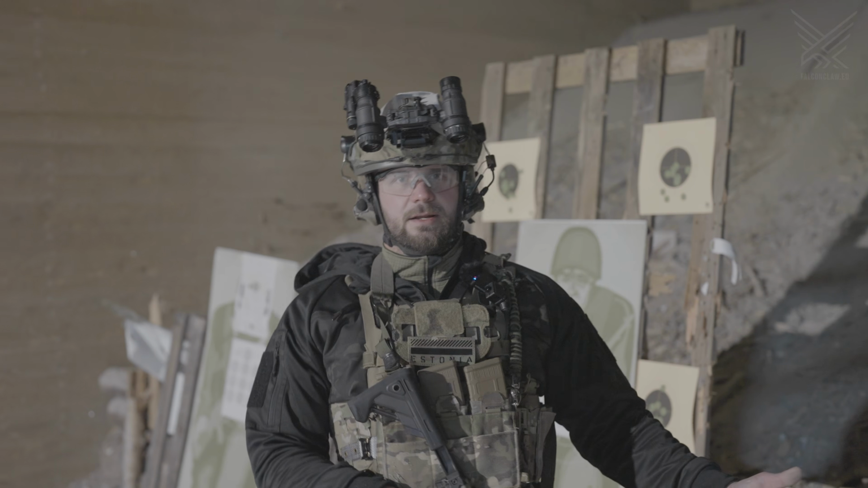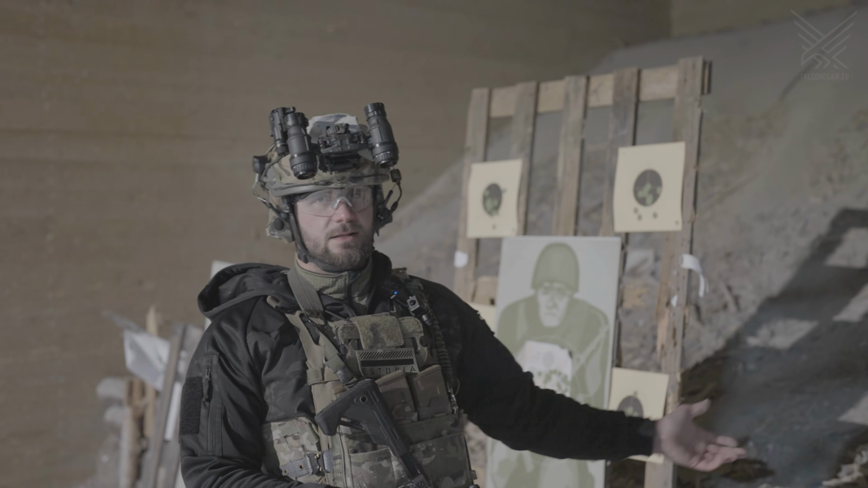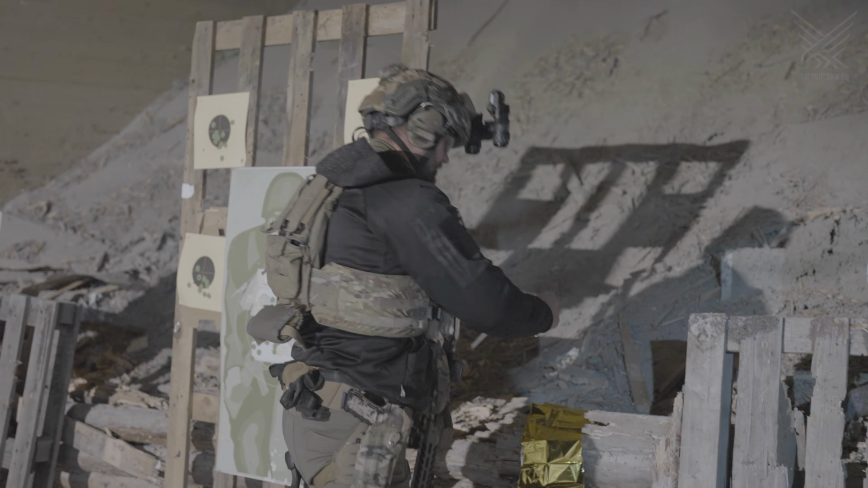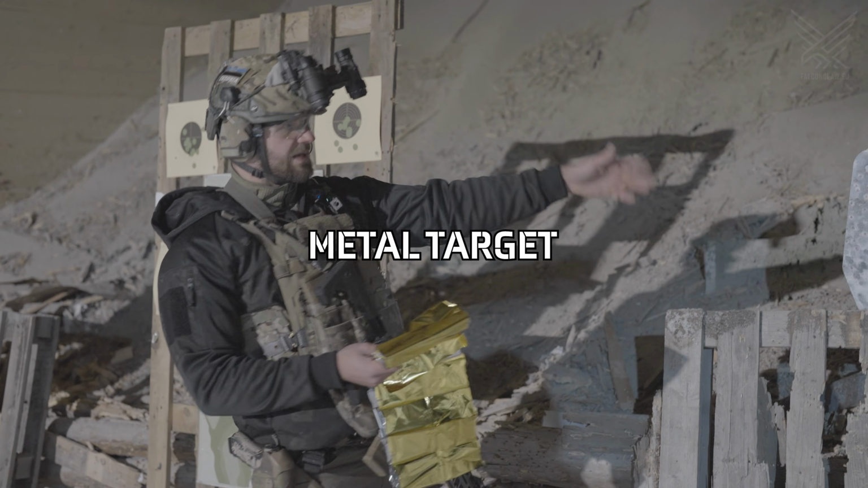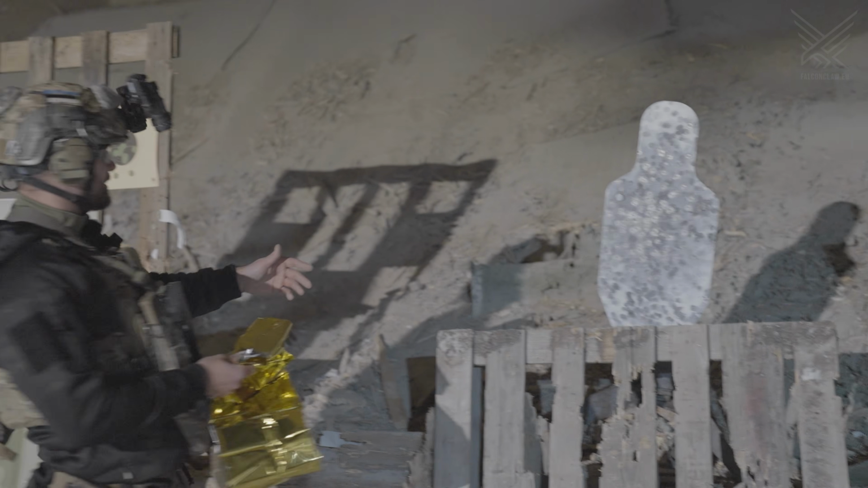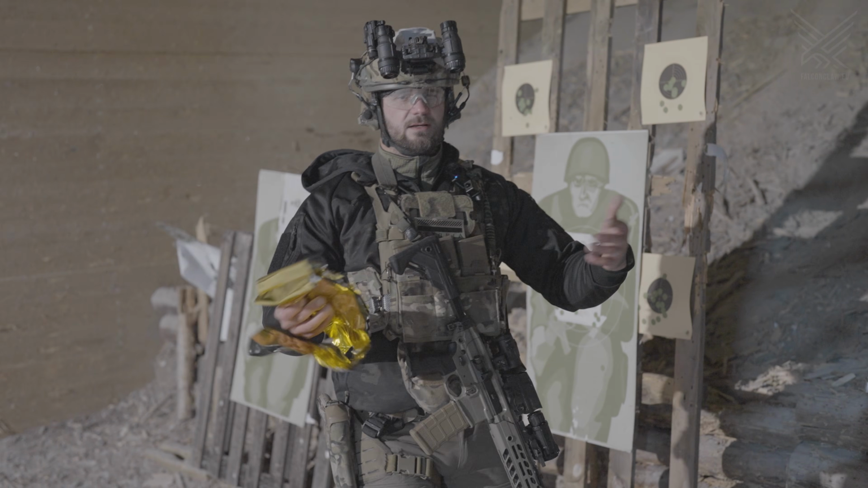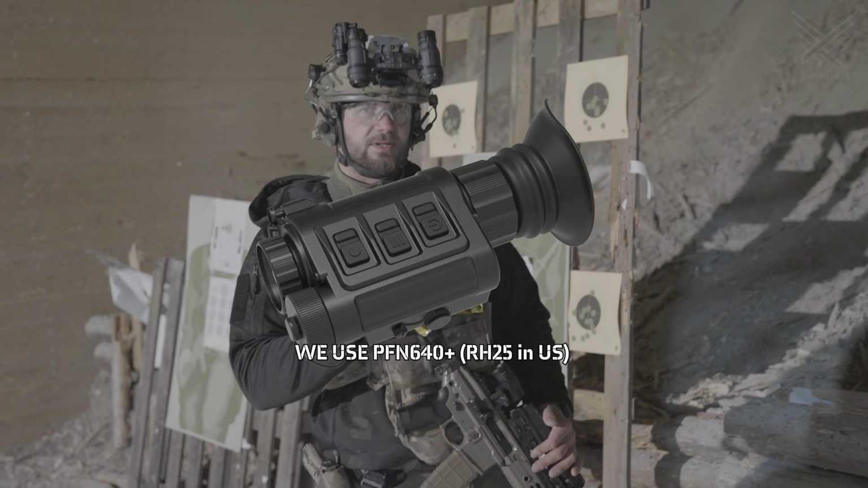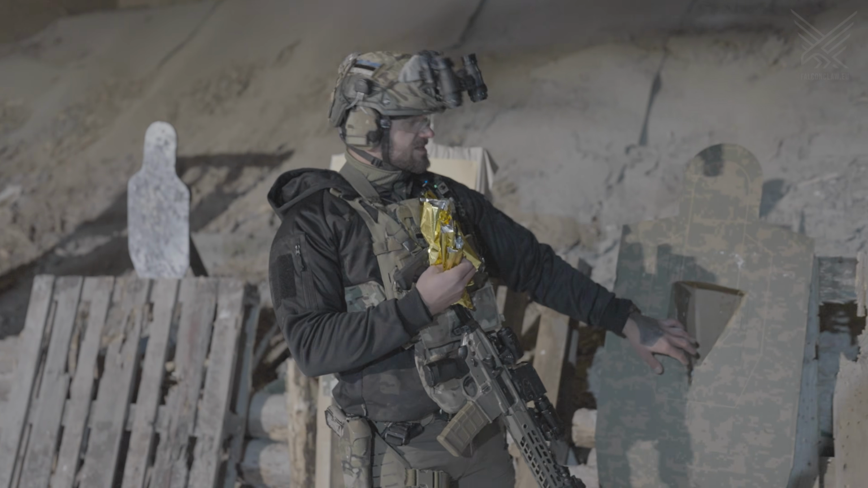We're back at the range again. We read your comments and you had some suggestions, and we're going to test them out today. We have the aluminum tape, thermal blanket, metal target, and then some regular paper. And we'll see which ones give off the best heat signature for using your thermals. And the last one is something I'm testing out.